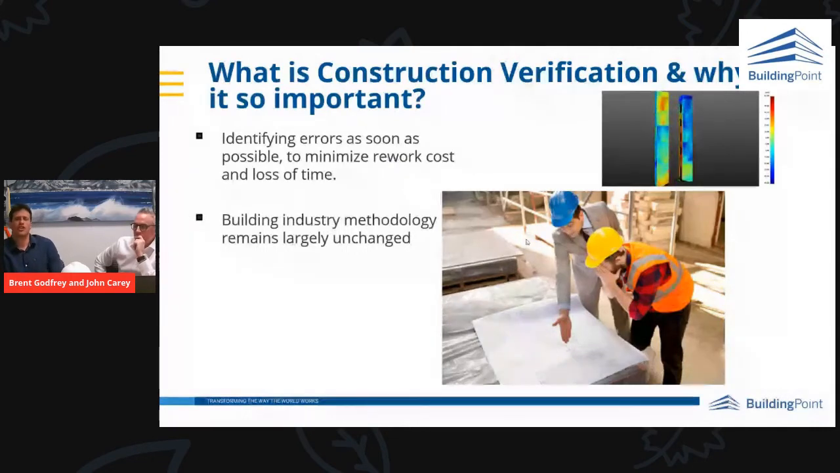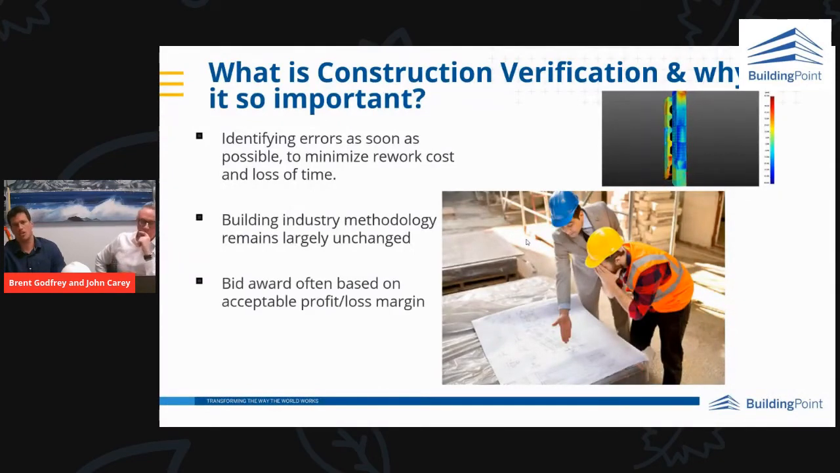If we look at the construction industry today, our methodology over the last 50 years hasn't changed a whole lot. What that means is when contractors are bidding on projects, we're still bidding on the same volume of concrete that needs to be placed, the same tonnage of steel that needs to be fixed, the same number of bricks that need to be laid. And a lot of the time, tenders are won and lost based on what the contractor will accept as his profit, and sometimes even loss margin, on a project.